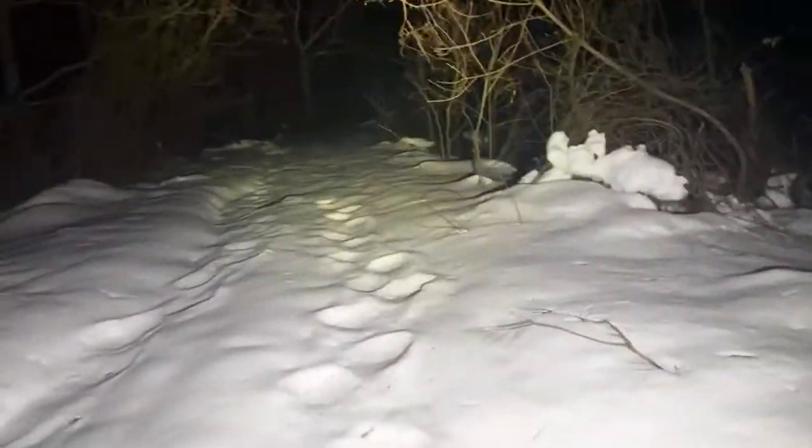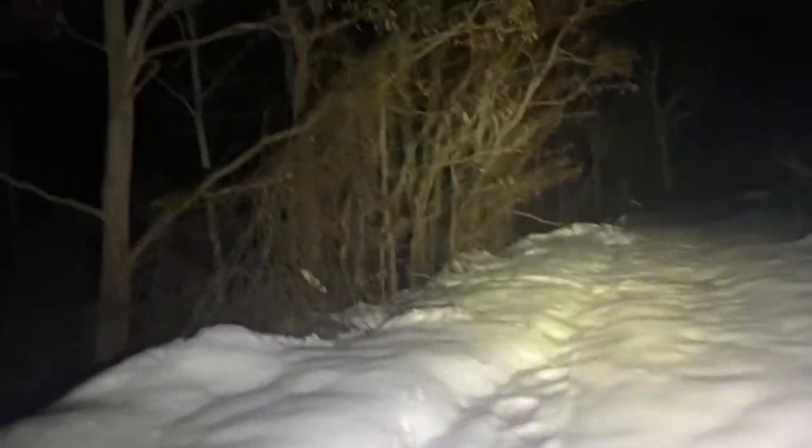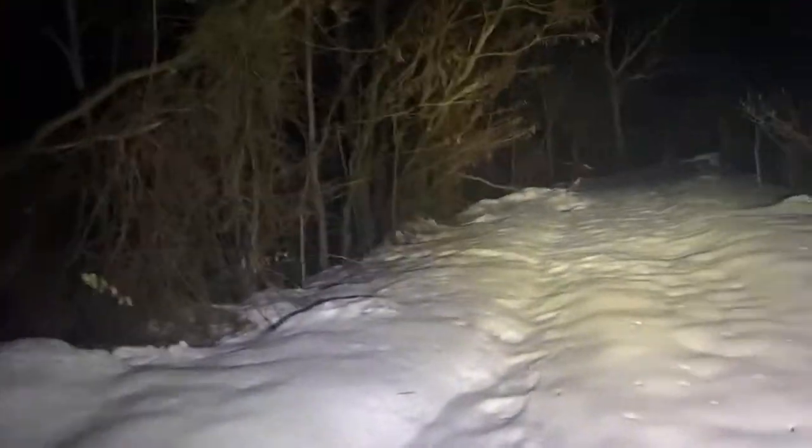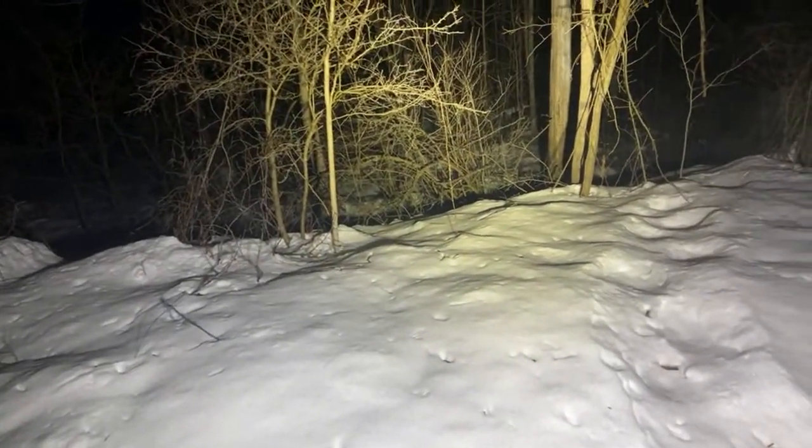Okay, we're getting up close to the Cognac Creek over here. You can hear it. Apologize, this is definitely a slow go through here. There is the water for the creek. We're gonna go onto the bridge. I don't know how, but I hit a spider web. And oh, was it too bad, huh?